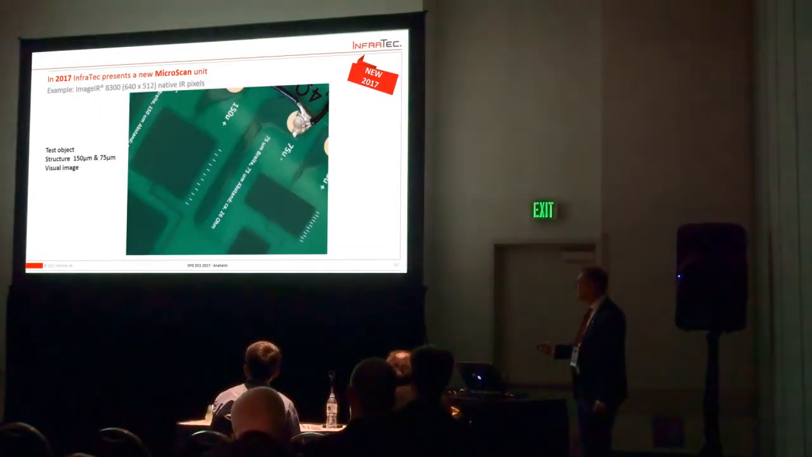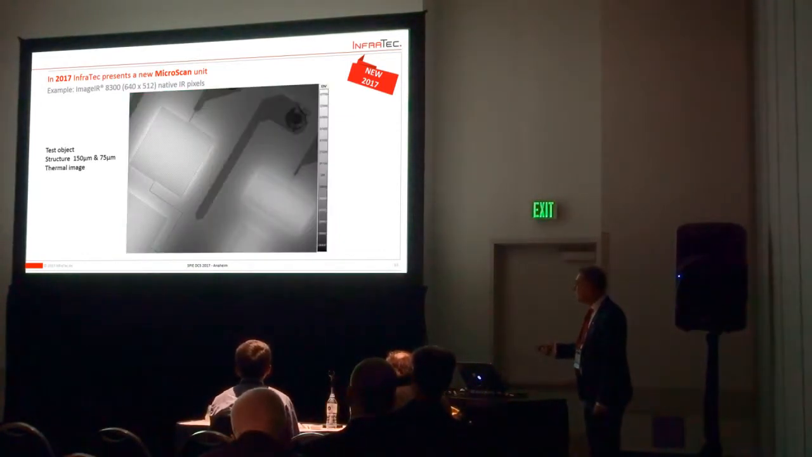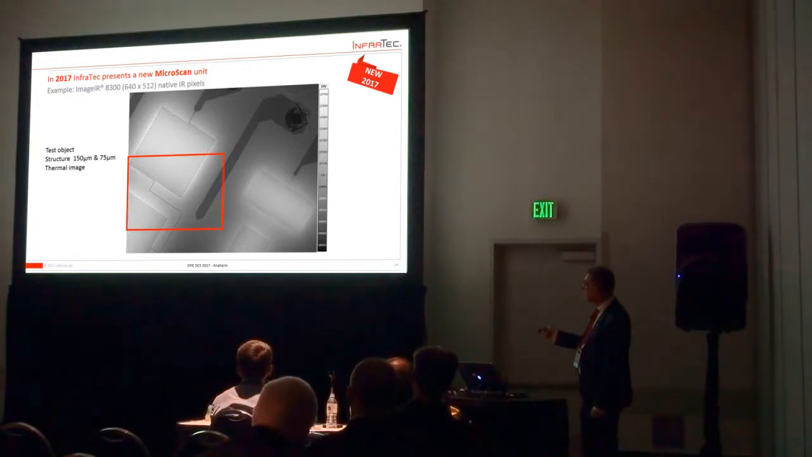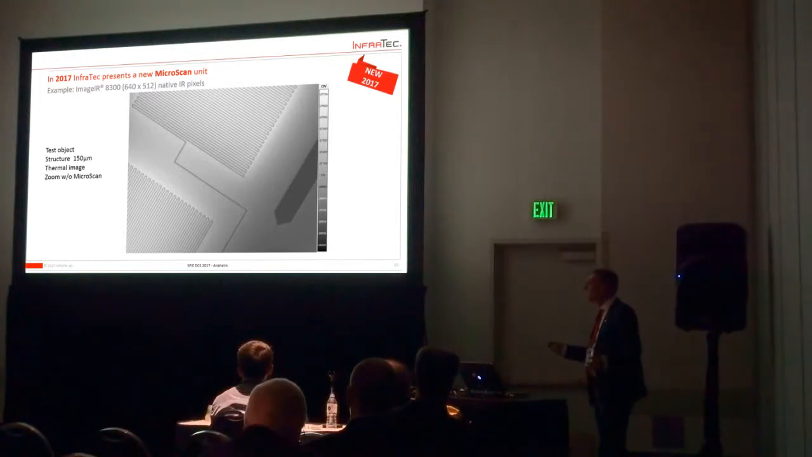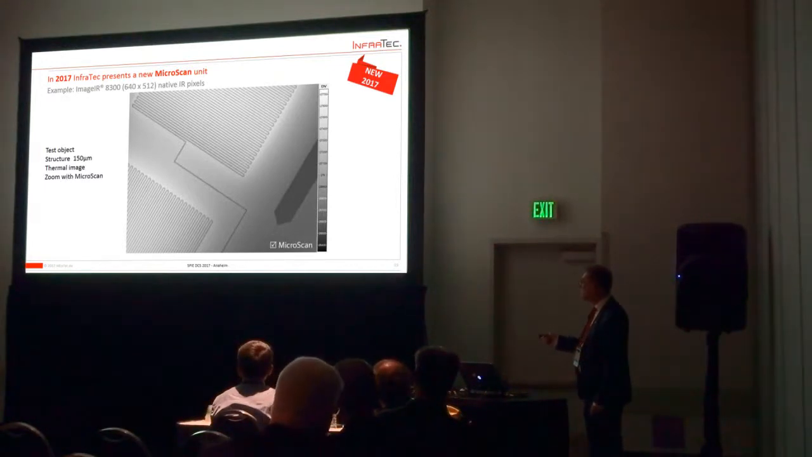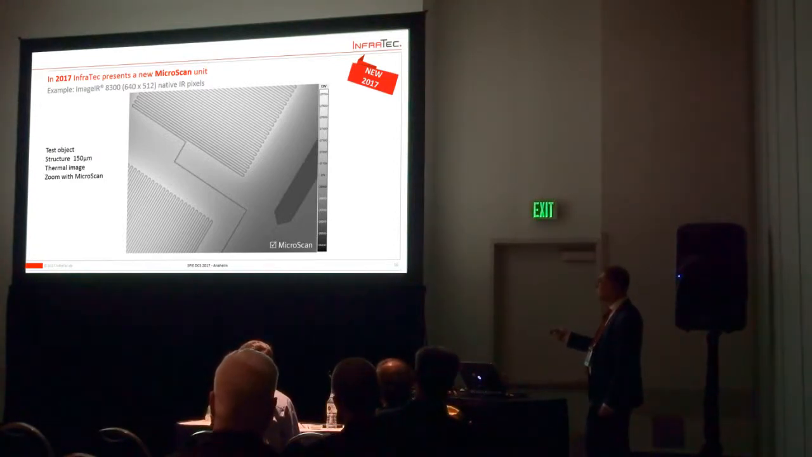Some examples. This is a test object with a structure over here of about 150 micrometers. This is the standard thermal image. And we are looking now at this part. This is the standard picture without microscan, and if you use a microscan, you see there's a difference. You can also split, and you see this is without microscan, with microscan.